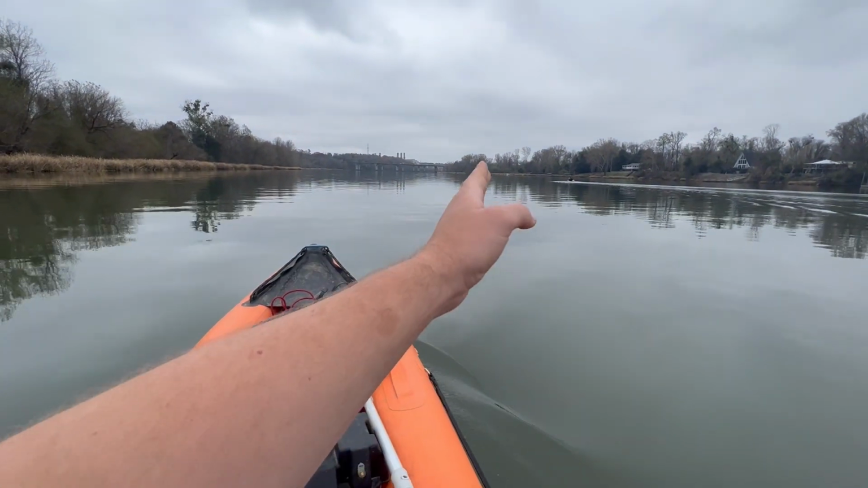There's probably more on the other side of the bridge, so we're gonna go down here and go to the right side this time and see.